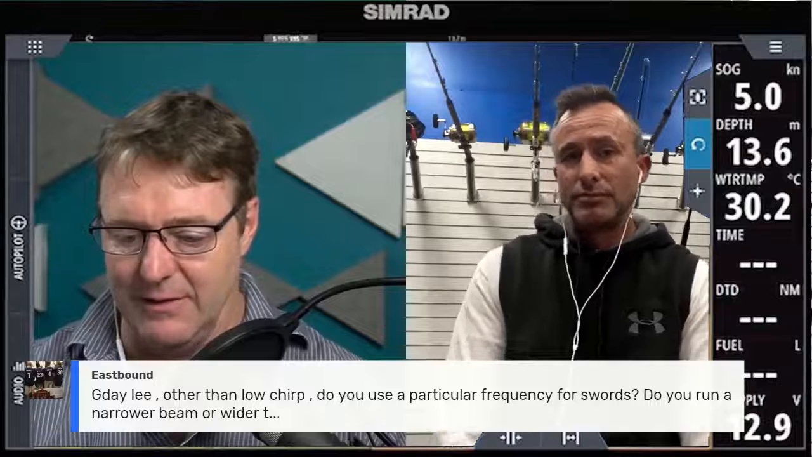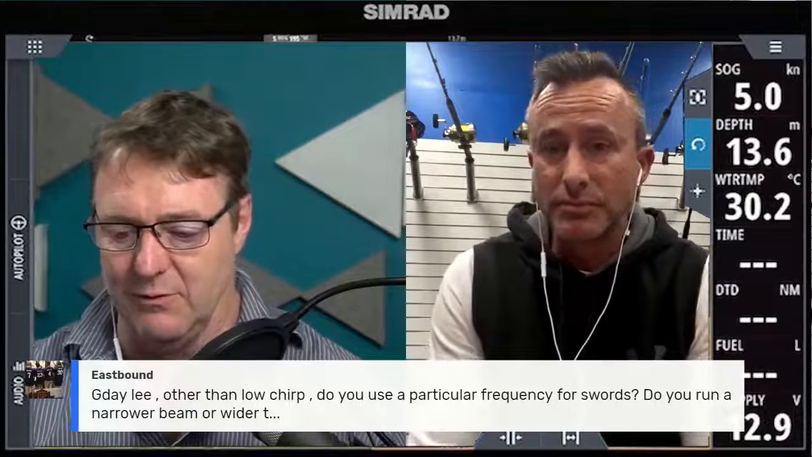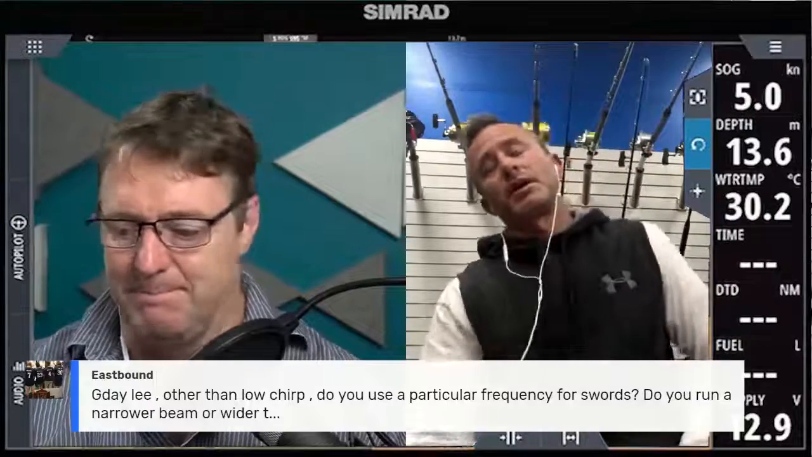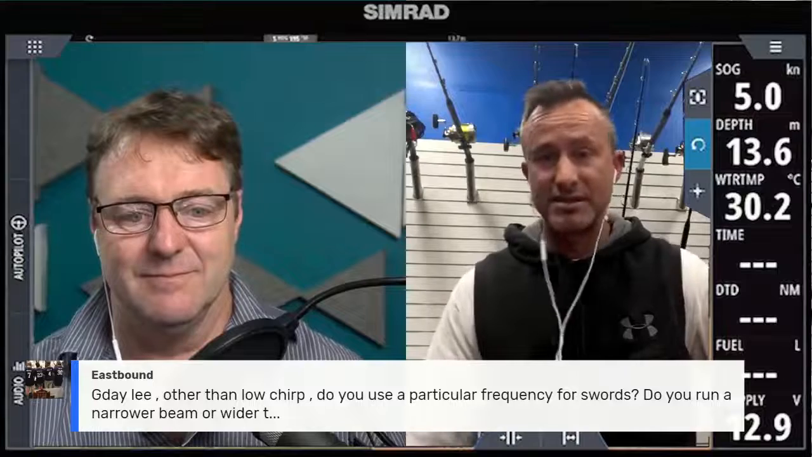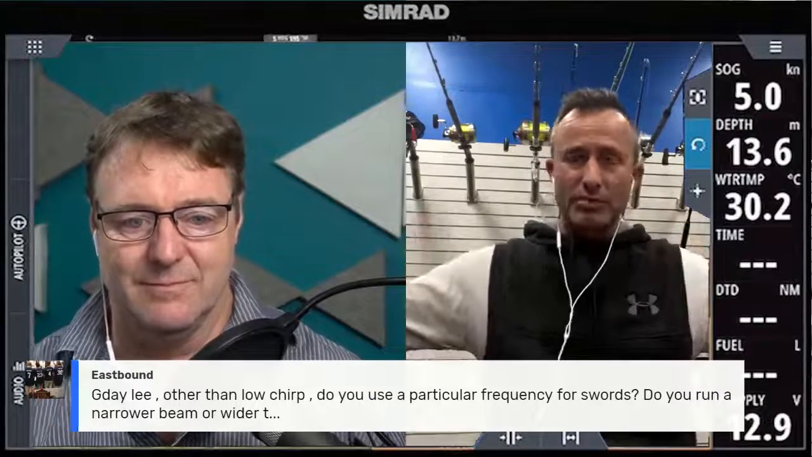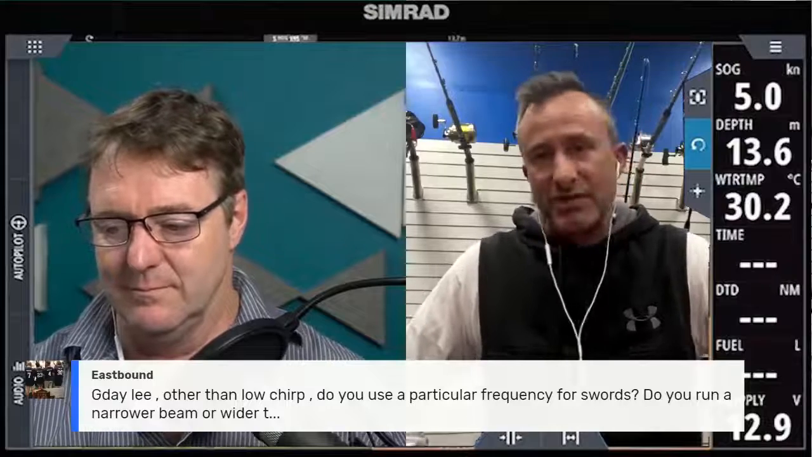Eastbound asks: other than low chirp, do you use a particular frequency for swords, and do you run a narrower beam or a wider beam to cover more area? No, I just run low chirp. That's all I do, because it's made for this stuff. It's a slower pulse and a narrow beam, so it gets down and marks the fish. If it was a wide beam, it would fizzle out trying to hit the bottom in 500 metres and mark anything as well. We're talking such vast expanses of water and depth. So that's the go.